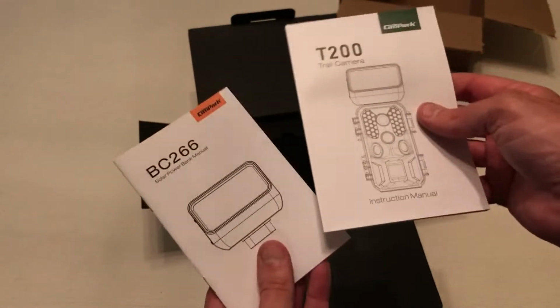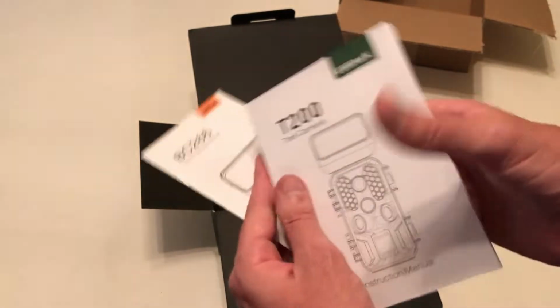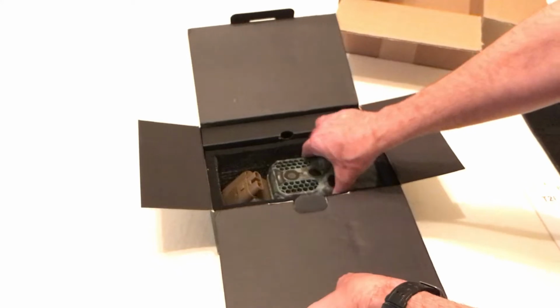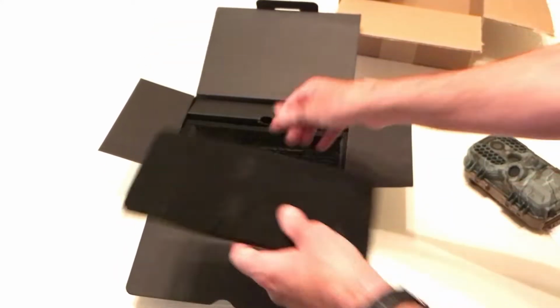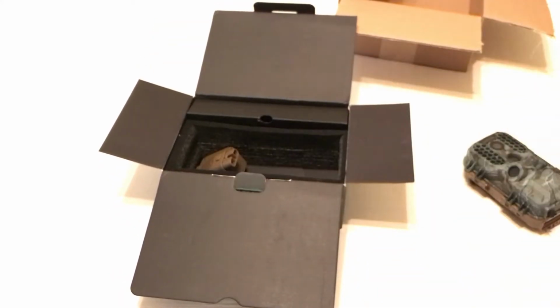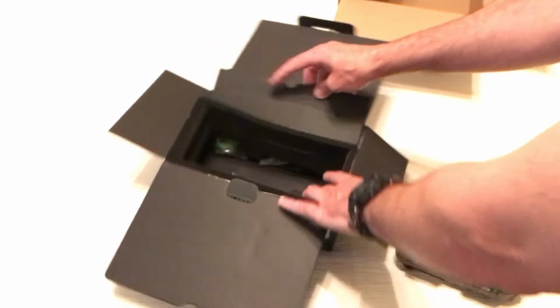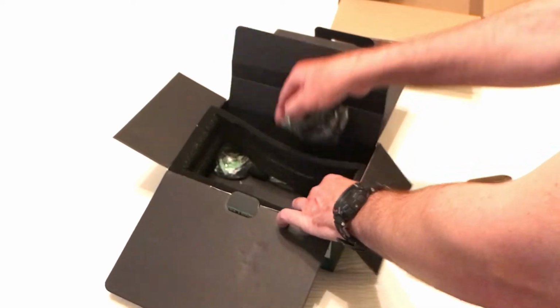You get two manuals, one for your camera, and then one for the solar panel. Packaging's pretty cool here. Got like a foam insert, foam around the sides here. I tell you what, let's not look at the camera or solar panel. Let's look at all the accessories first, and then we'll finish up with those.